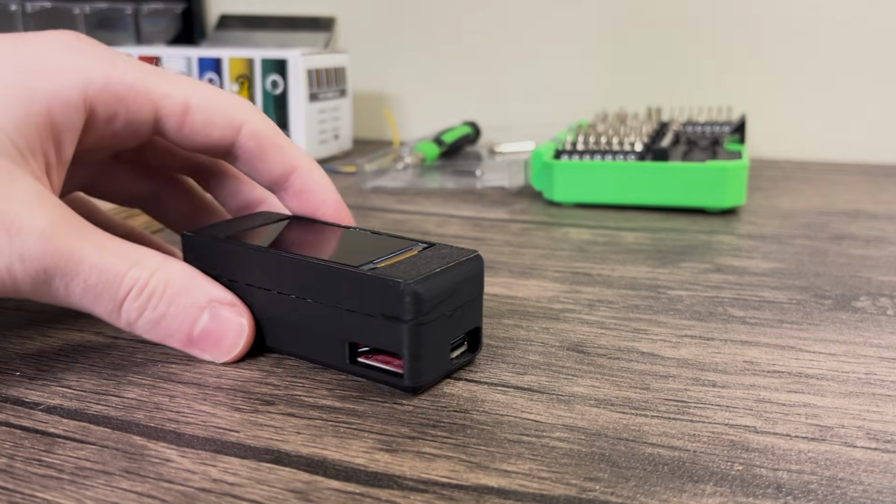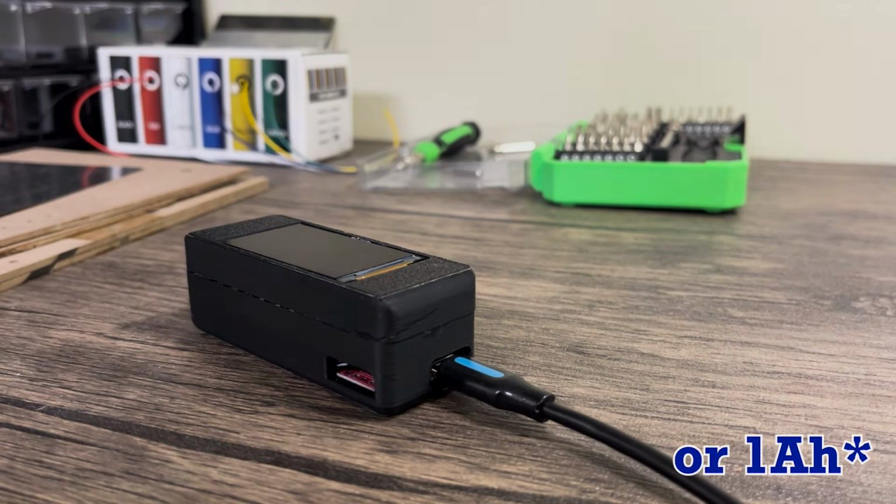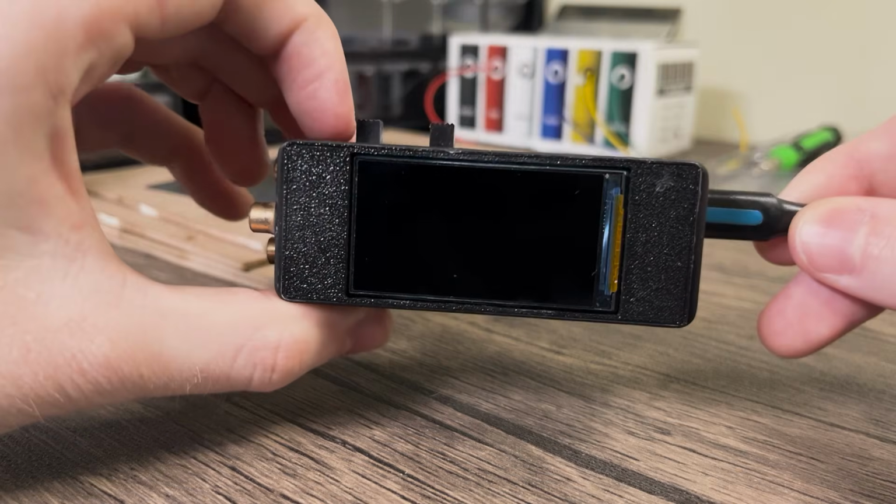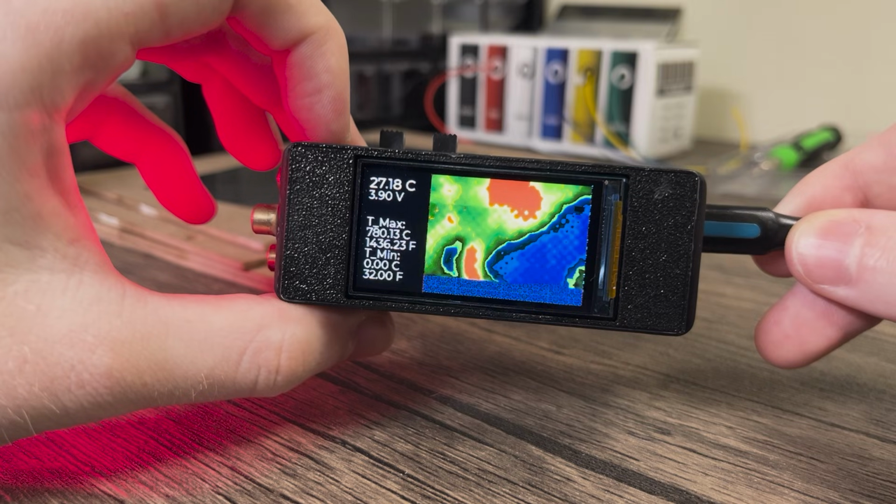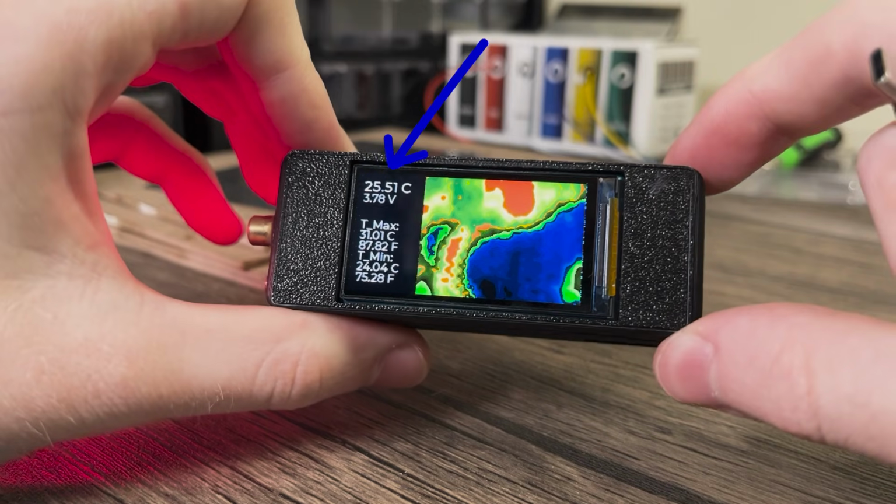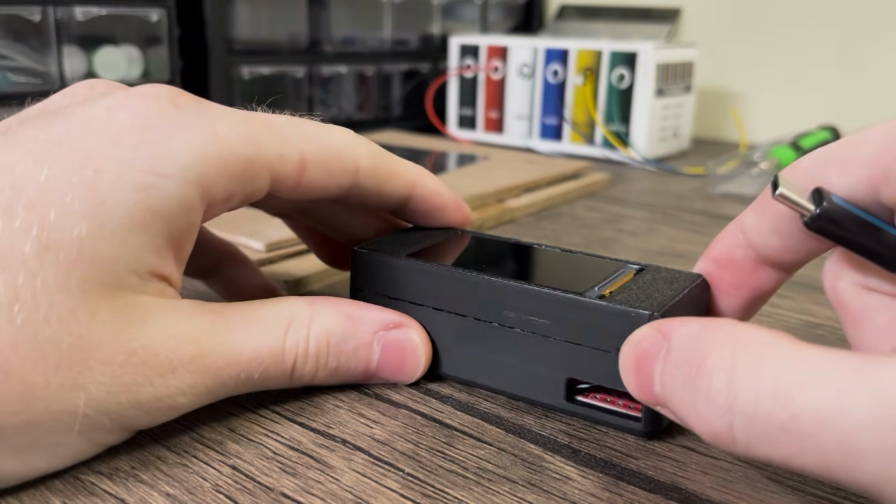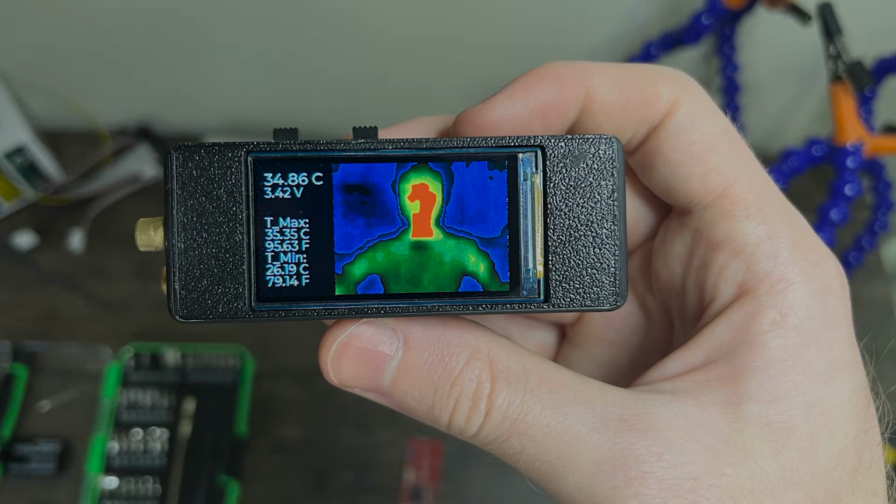Utilizing a 1000 mAh lithium-ion polymer battery, it can last for long durations without a charge. However, when the time is right, it can easily be recharged via a USB-C cable in just a couple of hours. Of course, this project is completely open source, including the firmware and hardware, so you can feel free to make any adjustments you see fit, such as refresh rate changes or external modding using the extra broken out GPIOs. Debugging pins are also included in the case of any advanced modifications in which they may be needed.